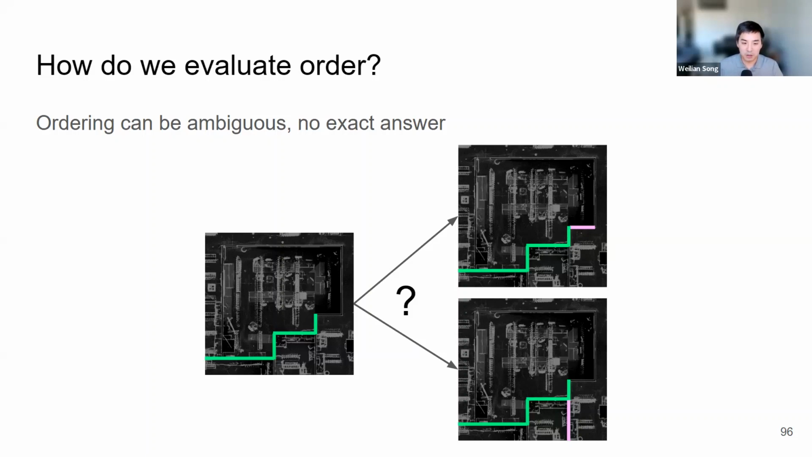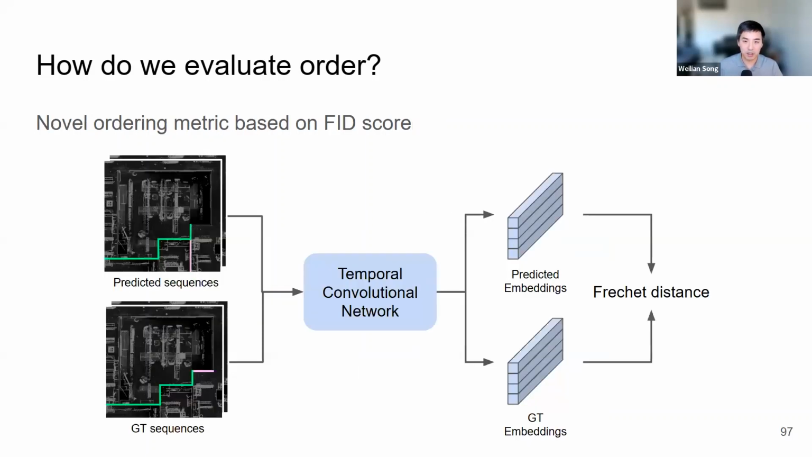So we actually introduced a novel ordering metric based on the FID score. The FID score is a popular metric for evaluating image generation models. To do that, they compute a distance between a group of generated and a group of real images. So it finds the similarity at a high level, not necessarily between individual pictures.